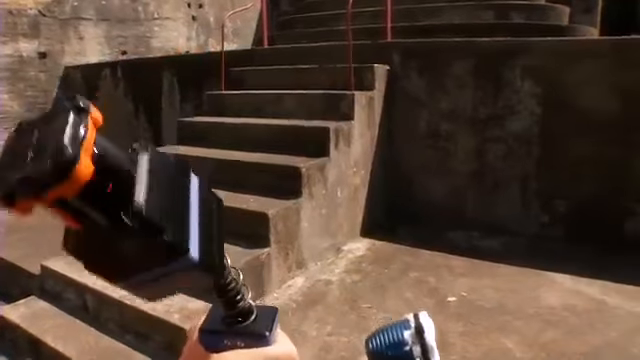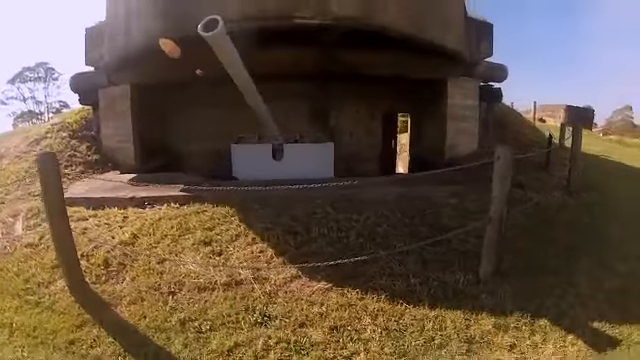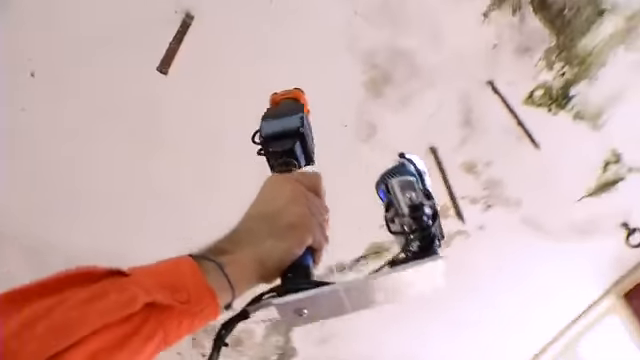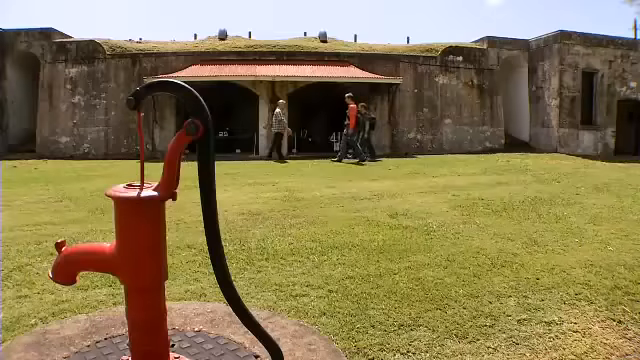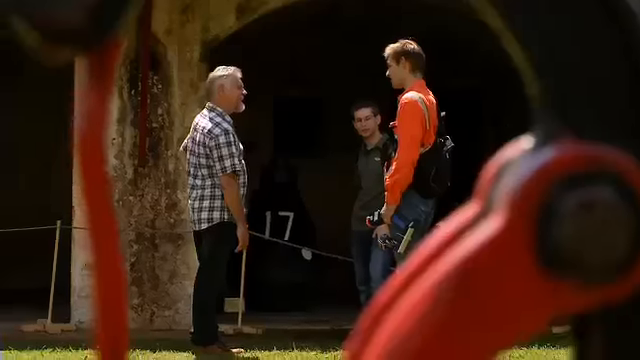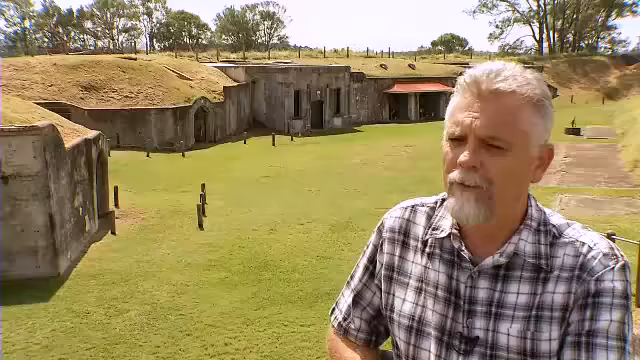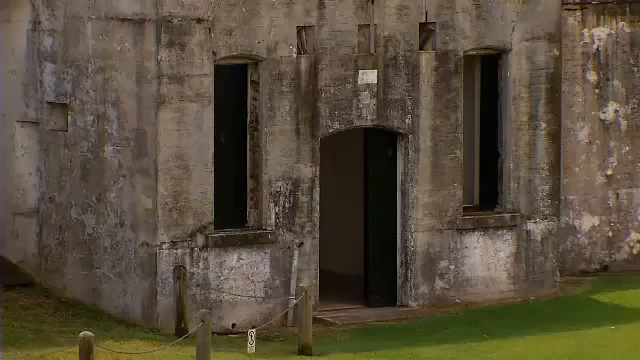My name's Brian Ruff, I'm a historian and we're at Fort Lytton National Park at Brisbane in Queensland. Fort Lytton's one of the more significant heritage sites in Brisbane. It was established in the 1880s and the aim of it was to protect Brisbane from potential raid or invasion, I guess, from the 1880s right through to World War II.